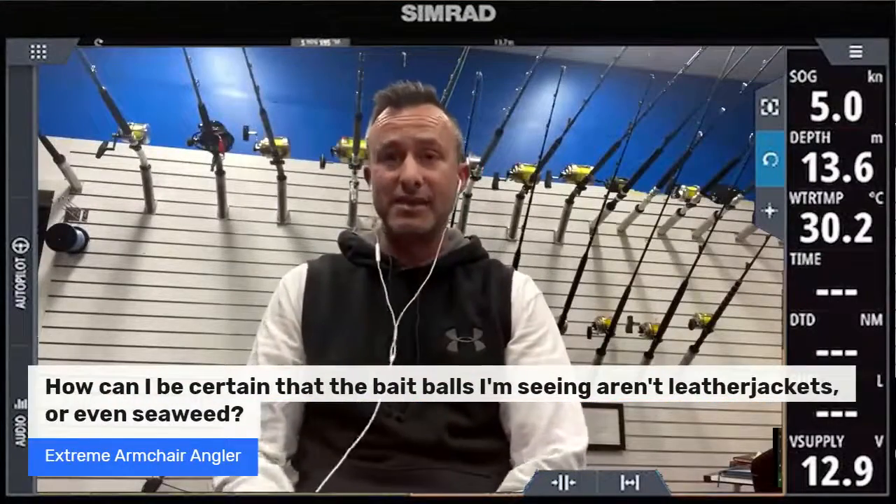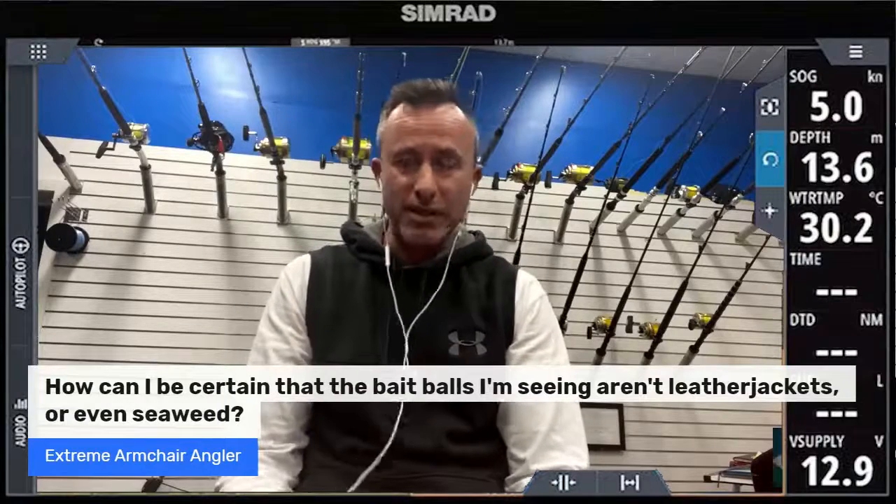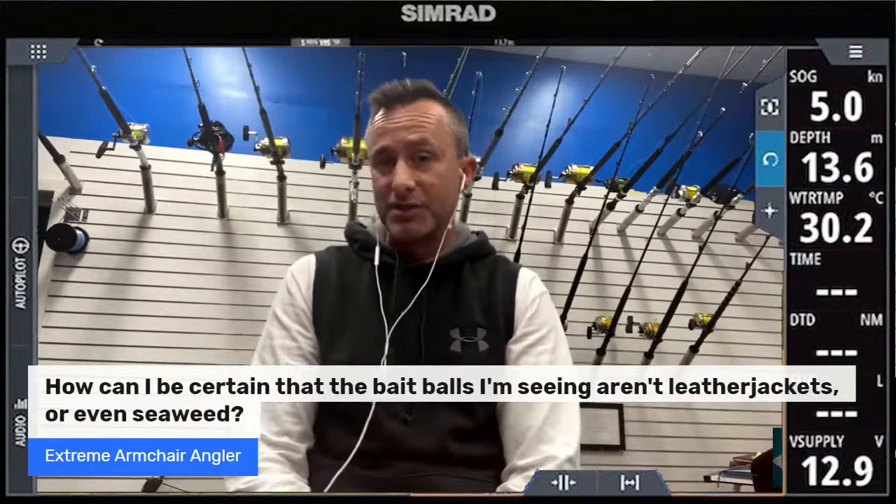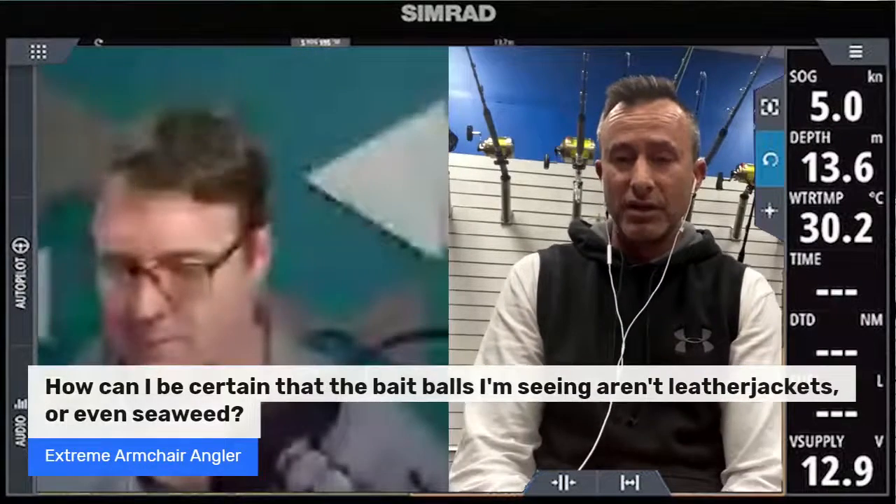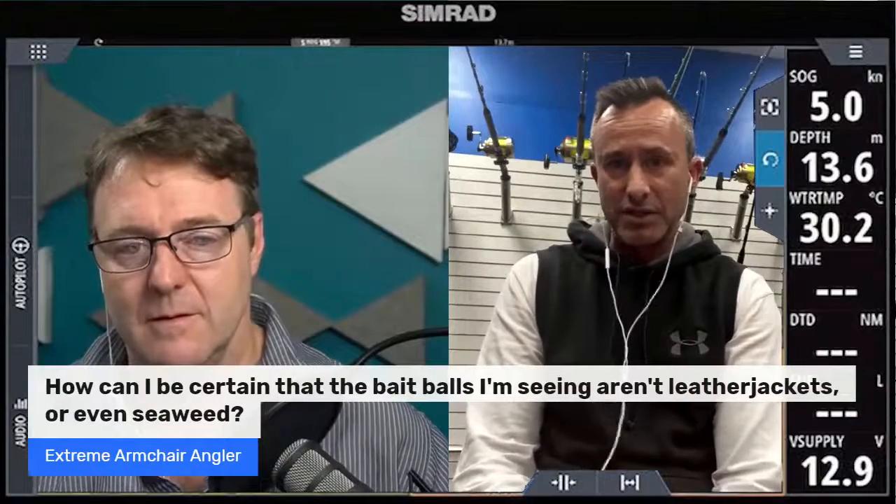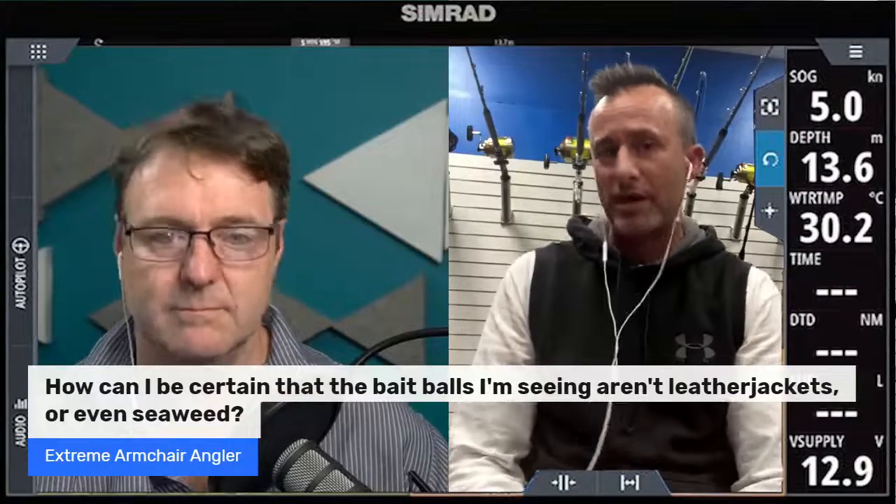It sounds stupid, but the way you get to know what your sounder's reading and how to interpret it is to actually find out what it is. I know that with my Simrad, I can confidently, in season on the marlin, we're marking the bait on the edge of the shelf for the marlin. You can go, don't drop on that, that's leather jackets. And you just learn the way they mark up.